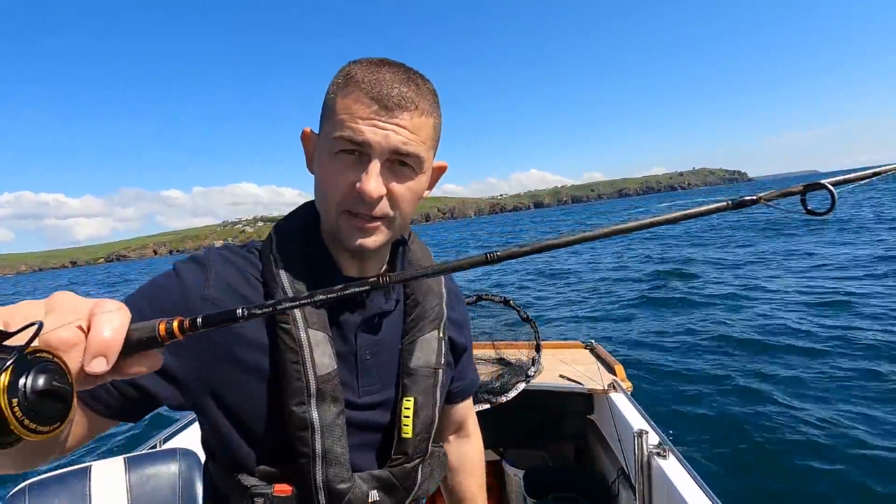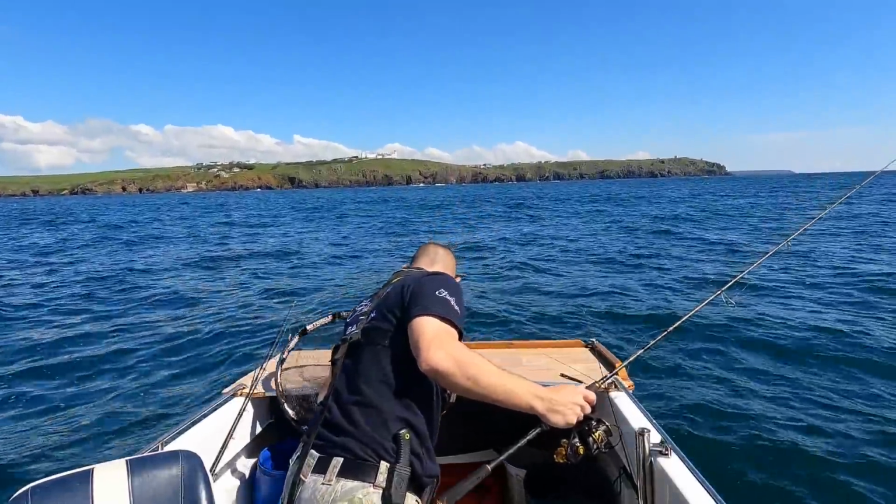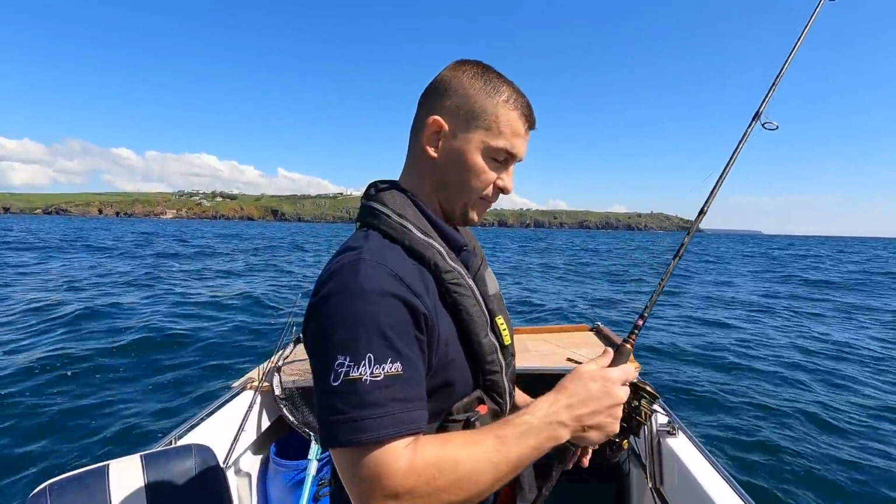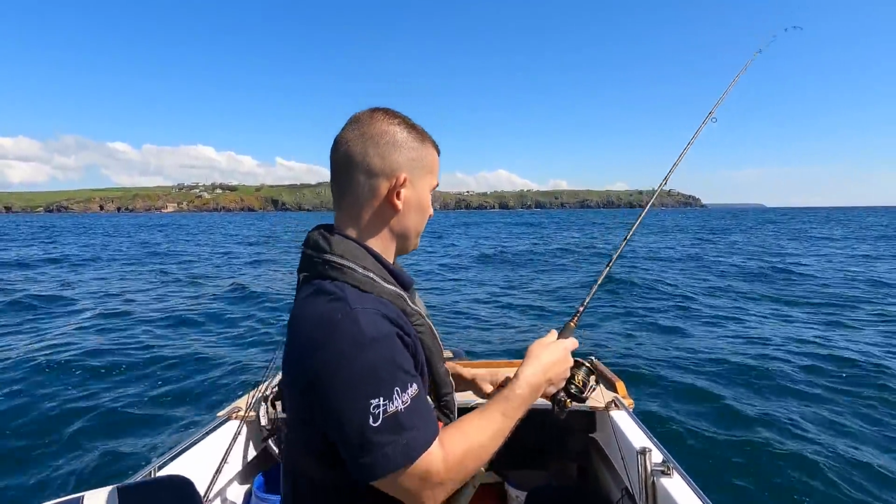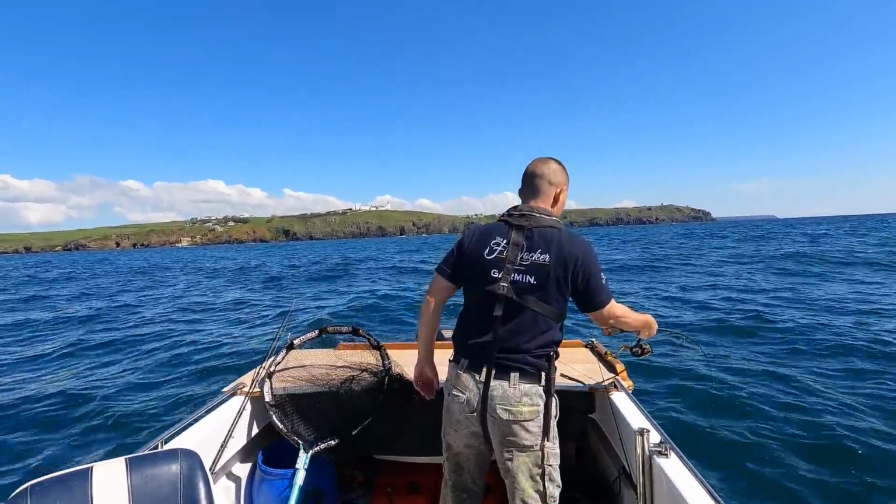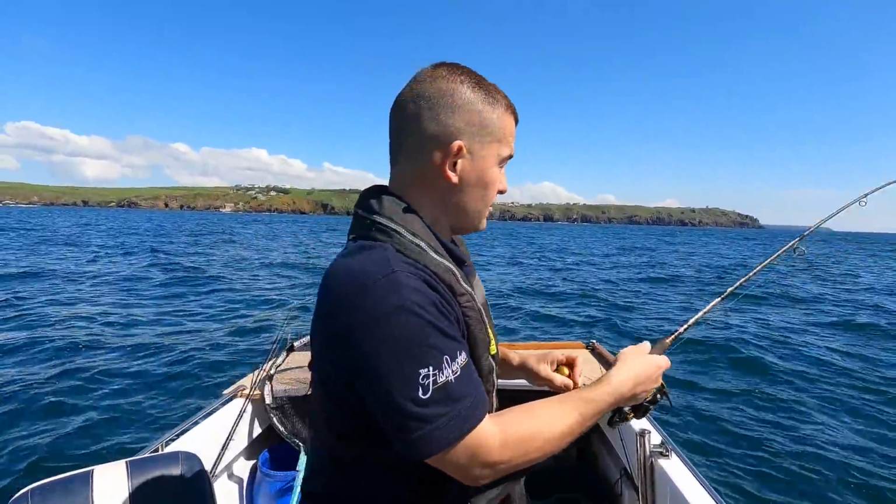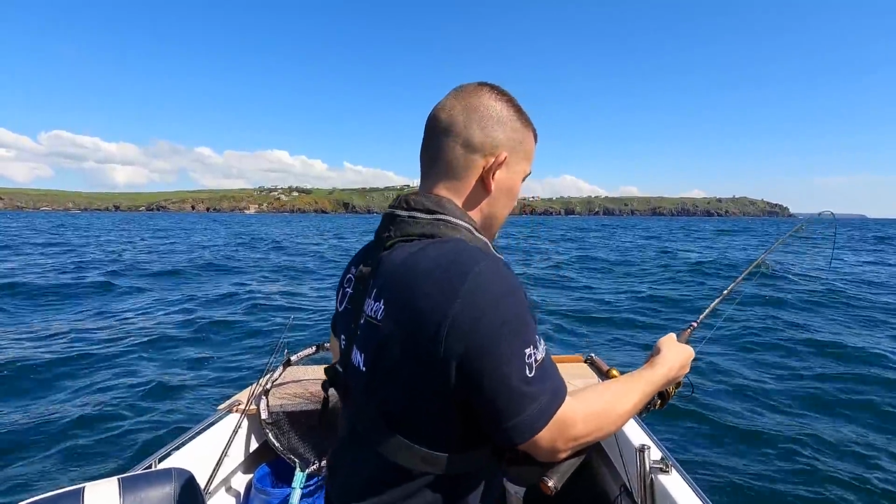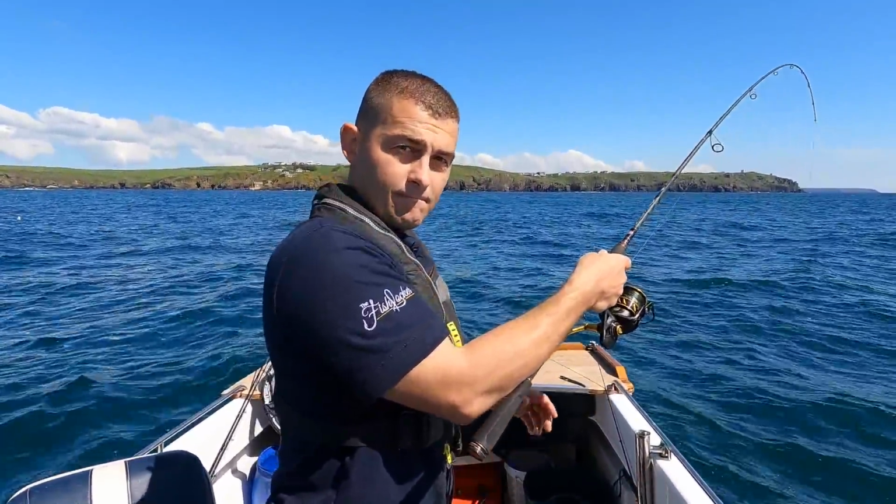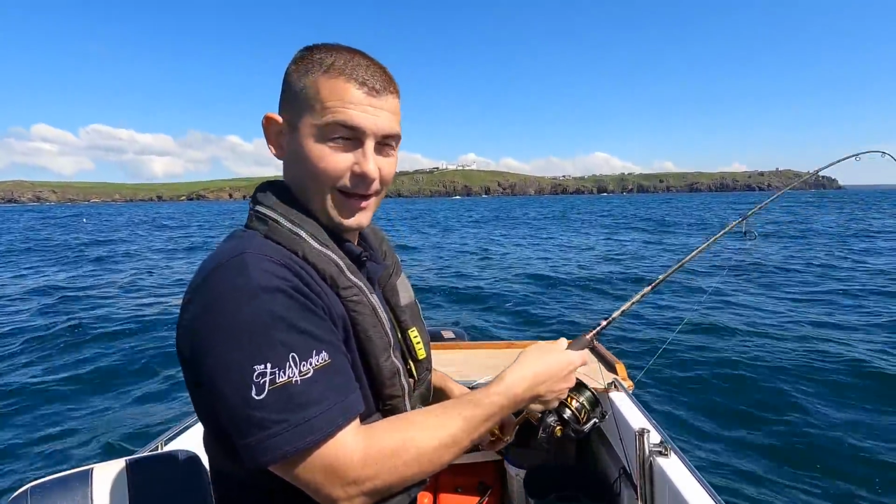This is a Conflict Inshore and a Penn Slammer 4500. Now, the reel is slightly overkill for what we're catching today, but you never know, there might be a double figure pollock kicking about. Oh, there's a fish. Ooh. I just love fishing light like this. Yeah, I love it.